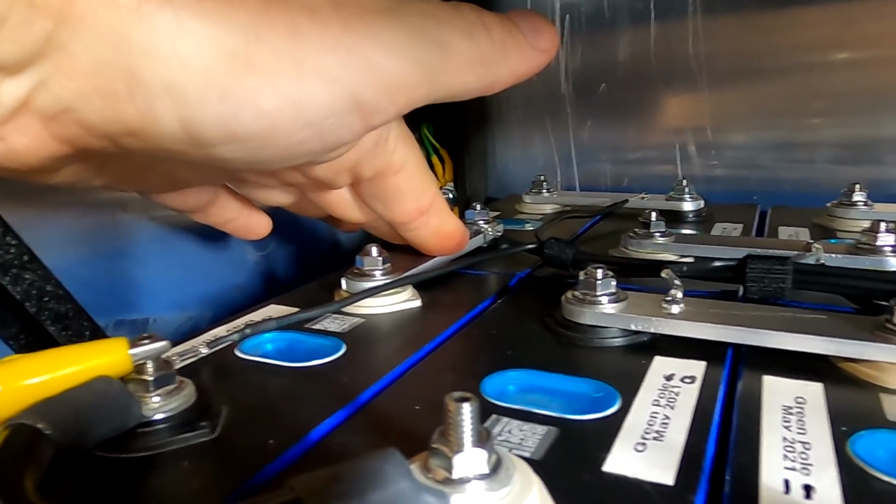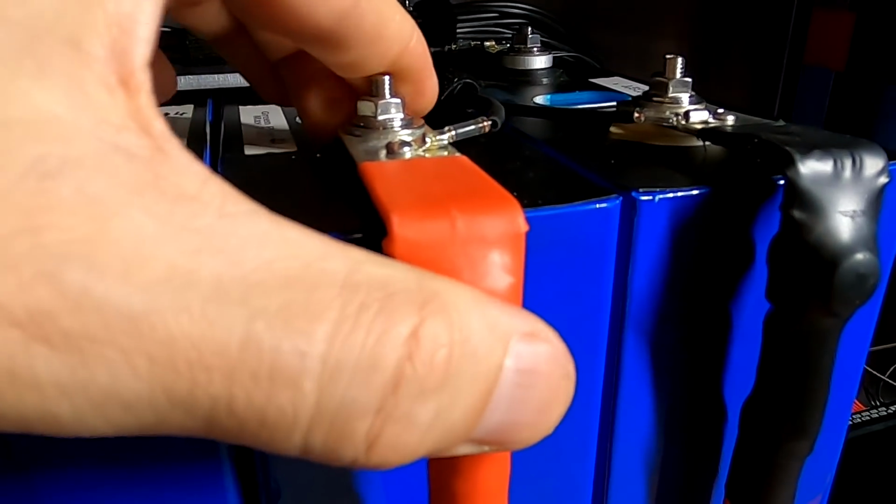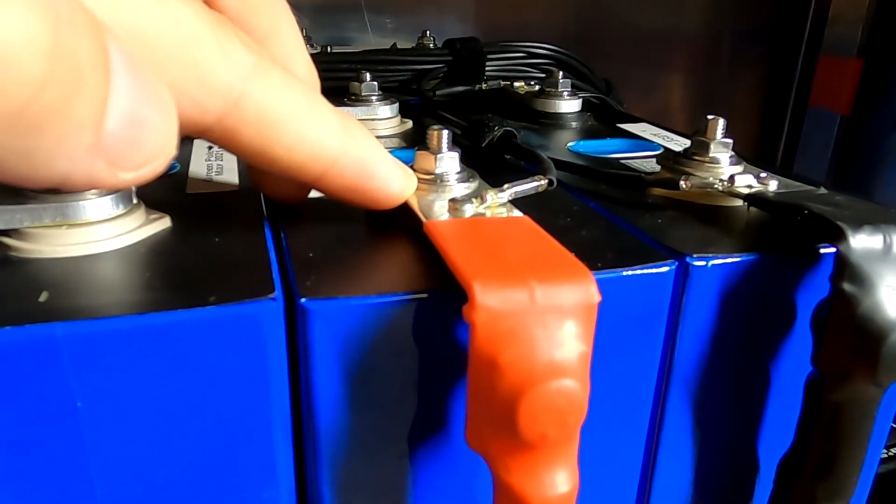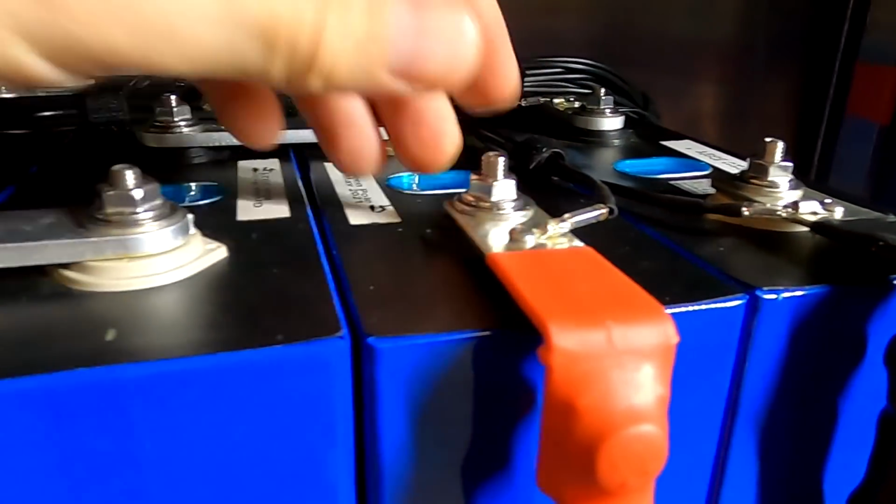While these ones are getting hot. They don't connect two cells next to each other. They're just connected to one cell. So if these cells are on a different height, it doesn't matter, because the bus bar sits flat on the terminal. And of course then there's the best connection and there's no heat building up.